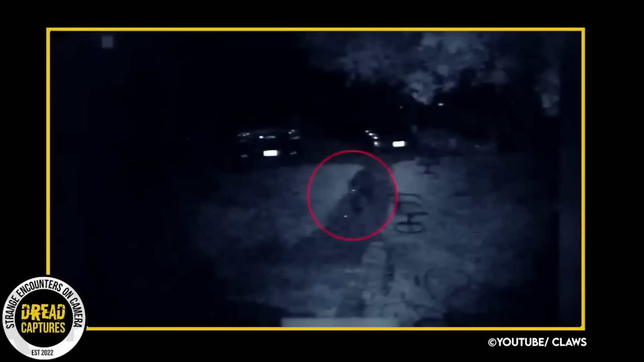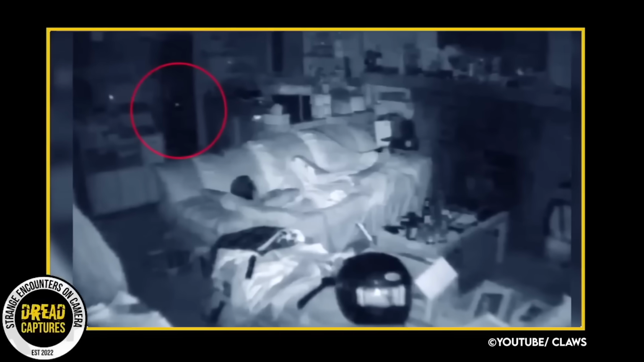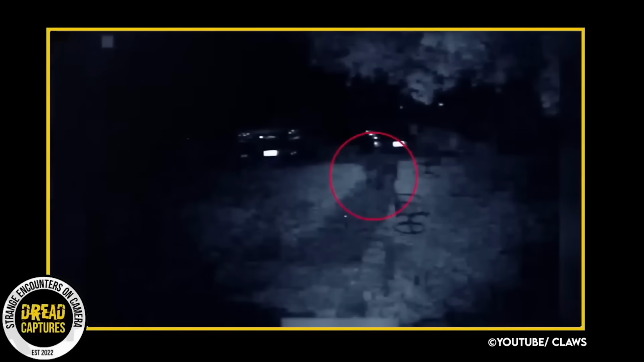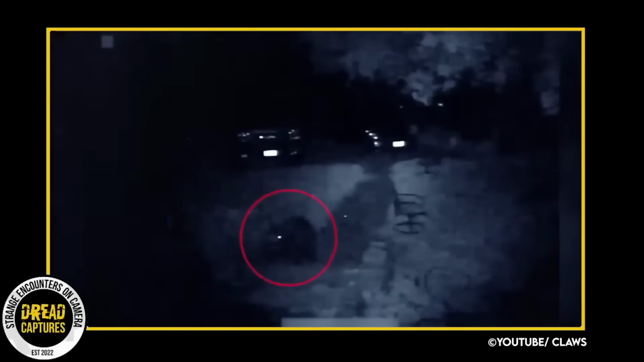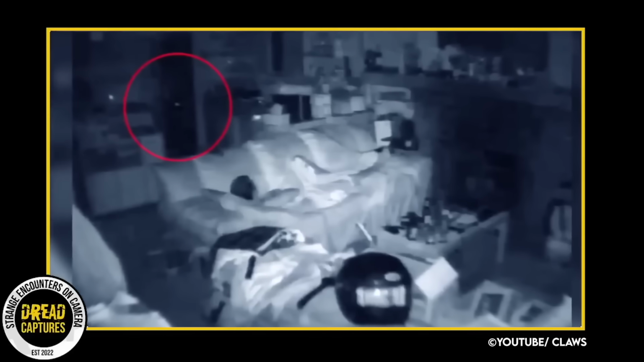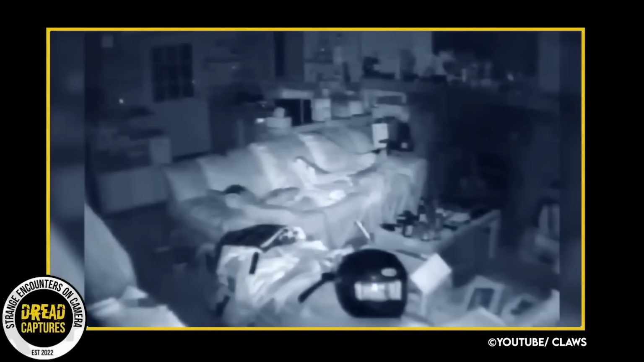This next clip shows footage straight out of a horror story, a nightmare brought to life. According to the security camera footage, a colossal black bear was seen entering the home where a teenager was sound asleep on the couch. The sudden sound of the door opening jolted the boy awake, and he found himself at a loss for words as he saw the beast making its way in.